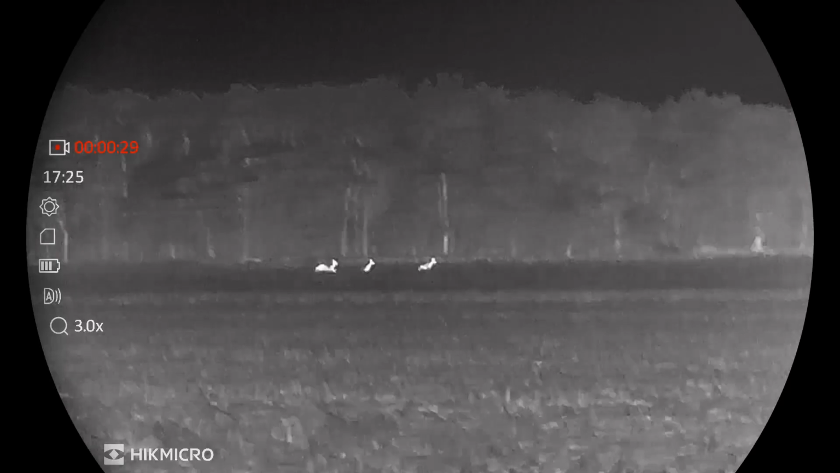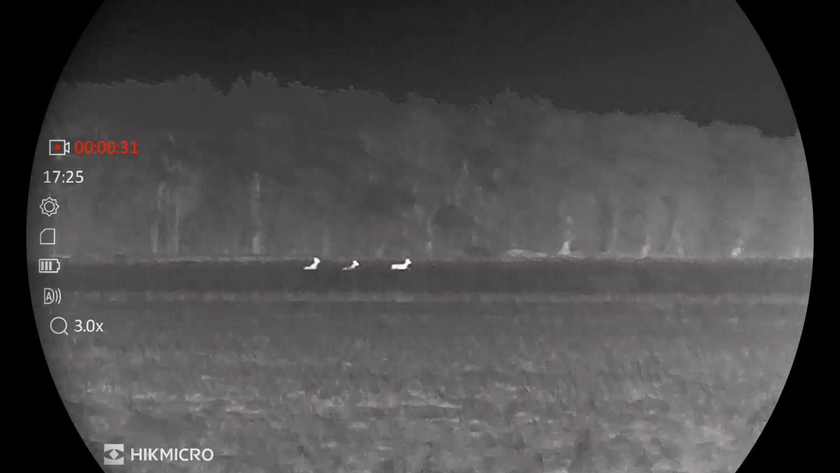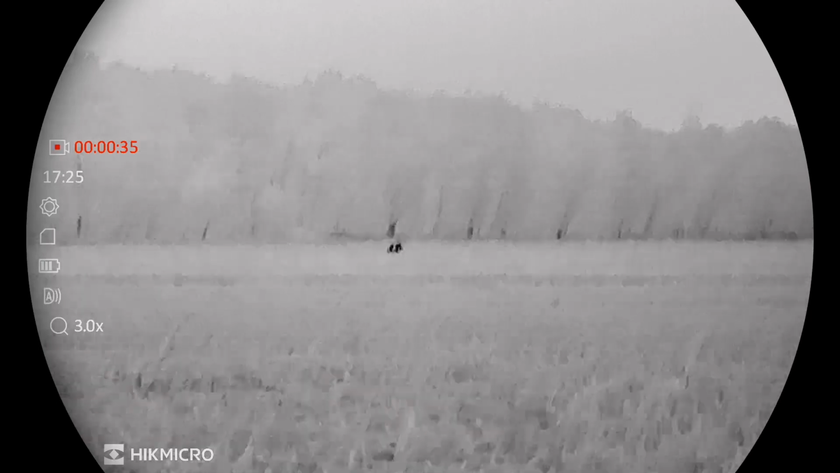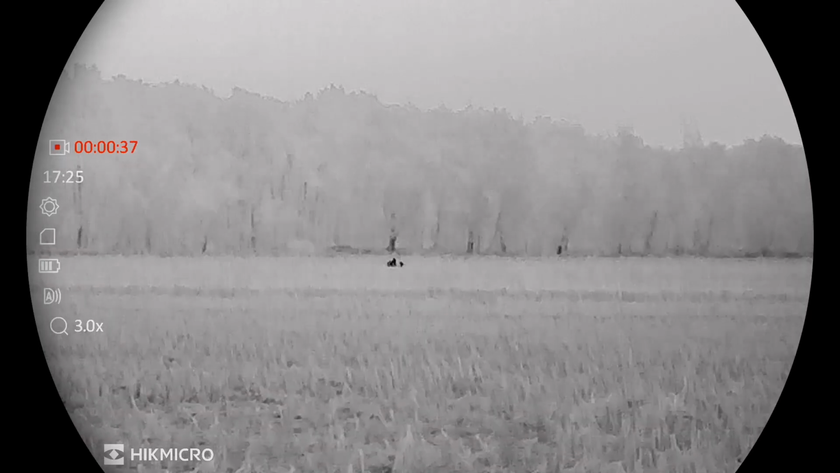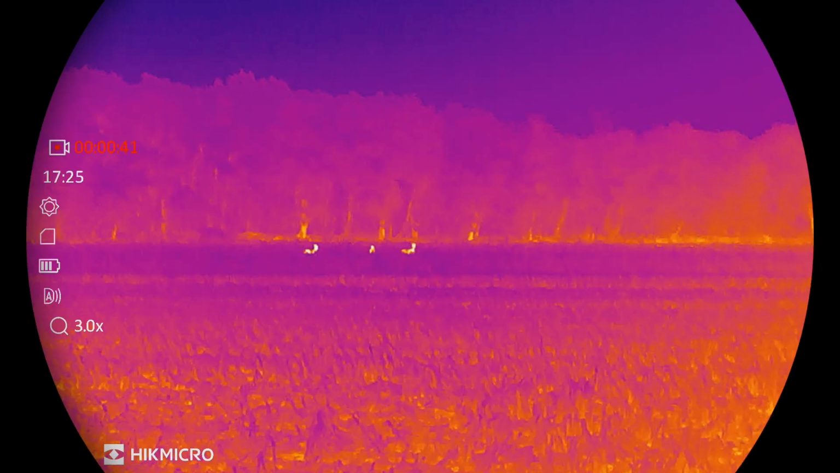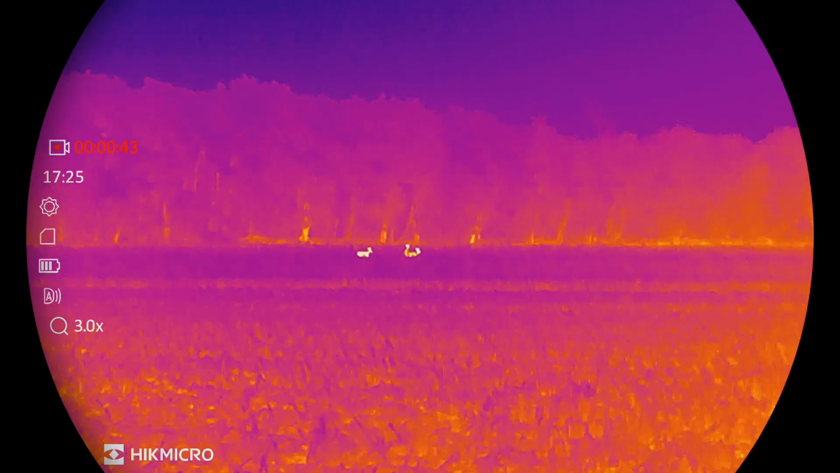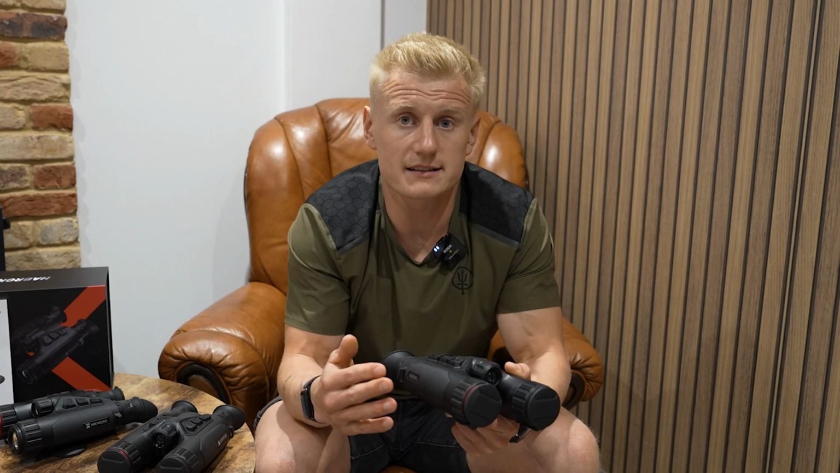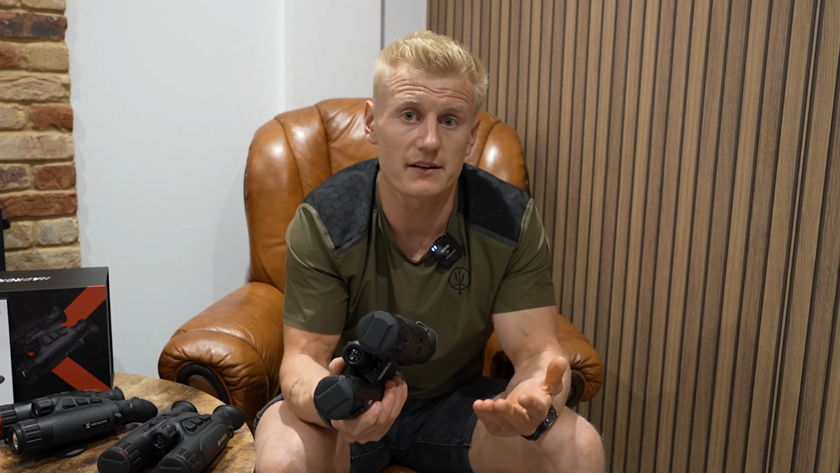But the idea with this is you flick to that 4K optical channel to be able to clearly identify what you're looking at. So that's the brand new sub £1,200 retail, crazy aggressive retail price on these HE25L. So we then move on to the next in the series, which is a HH35L.